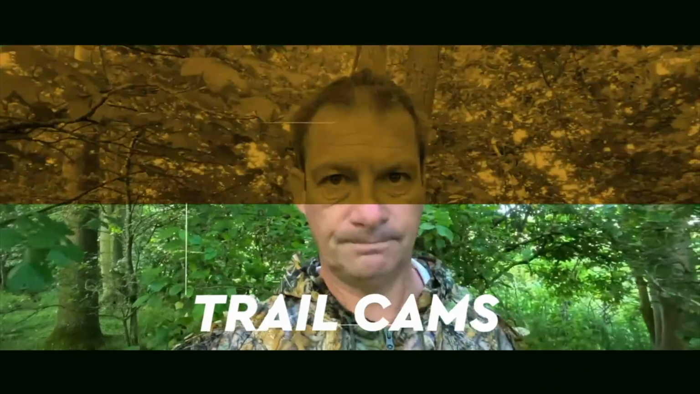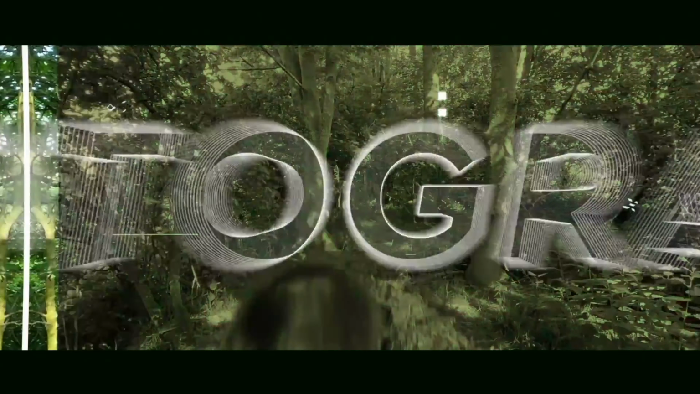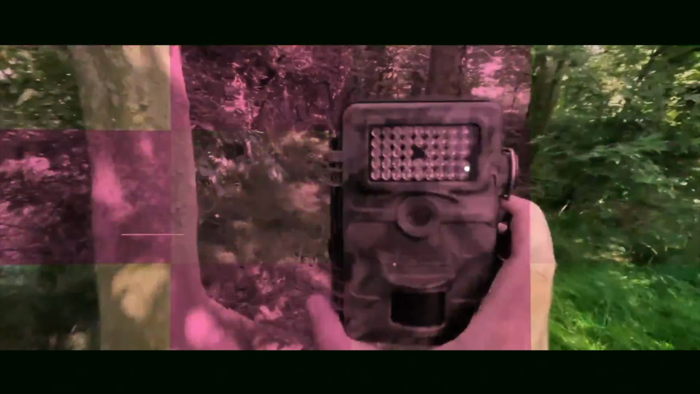Trailcam Dan, what did he see? A beaver, a badger, a fox or a bee? Trailcam Dan, what did he see? A beaver, a badger, a fox or a bee?